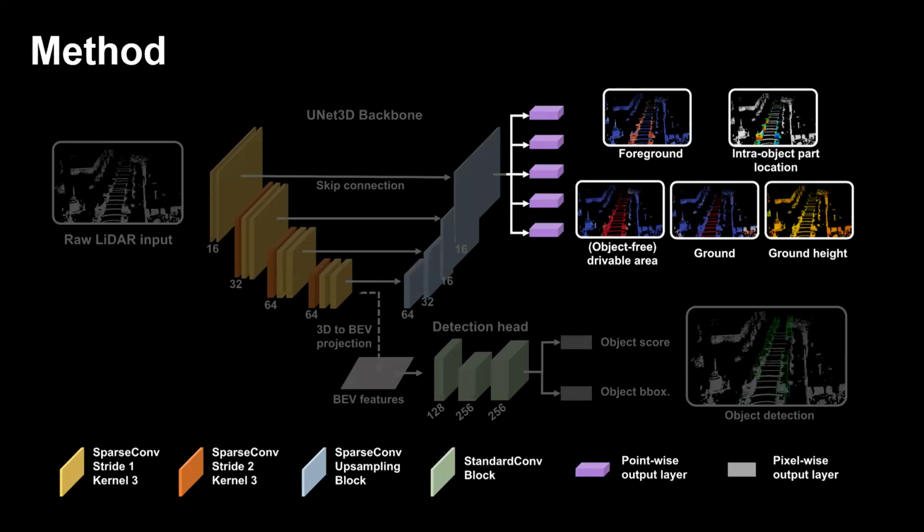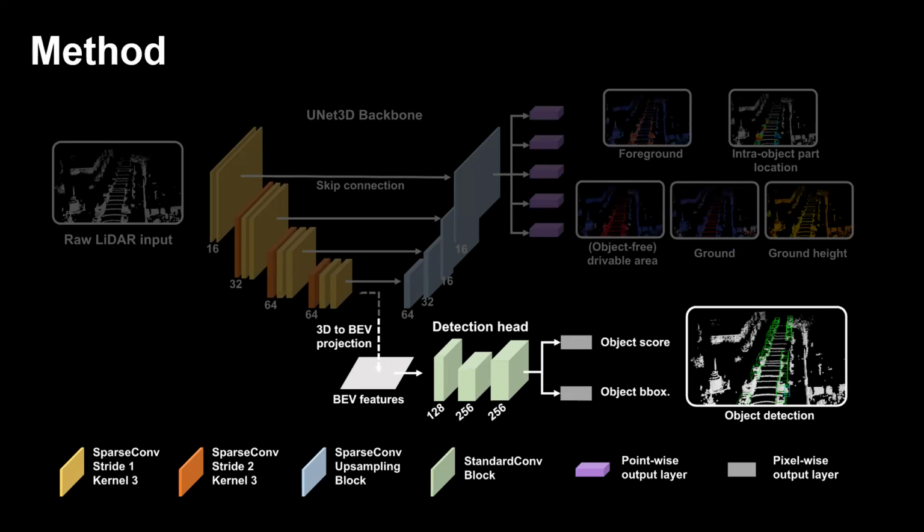For each pointwise prediction, such as foreground classification and ground height regression, a task-specific output layer is directly appended on the last feature maps from the decoder network. As for 3D object detection, we first project the 3D LiDAR features from the U-Net encoder to the bird's eye view and process the bird's eye view features through several 2D convolution blocks. This network architecture design has been found more accurate than performing pointwise object detection from the U-Net decoder.